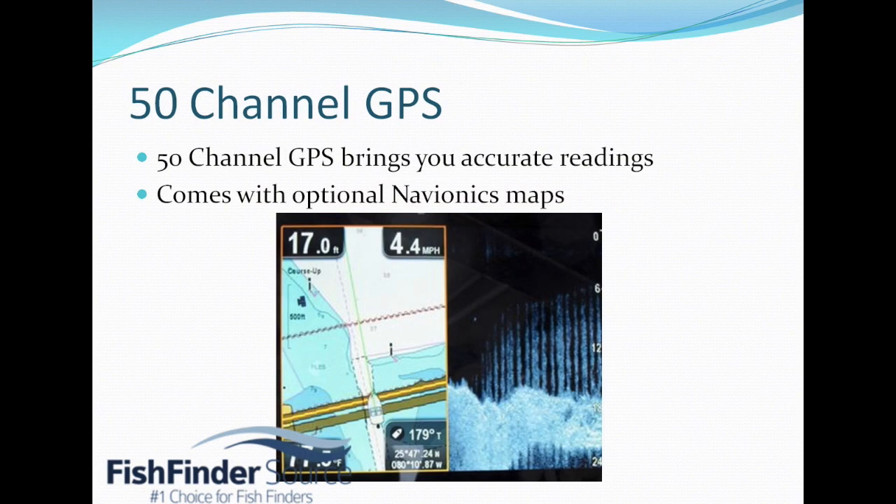The other cool feature in the Dragonfly is that it has a 50-channel GPS, so that's going to pinpoint your location pretty accurately. Now there's lots of configurations available, but there is an SD card that you can expand with, and it also comes prepackaged with Navionics maps in certain configurations, and Navionics is one of the best mapping packages that you can get for your money.